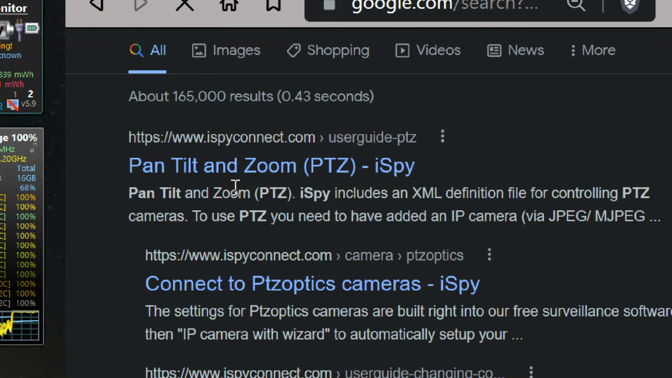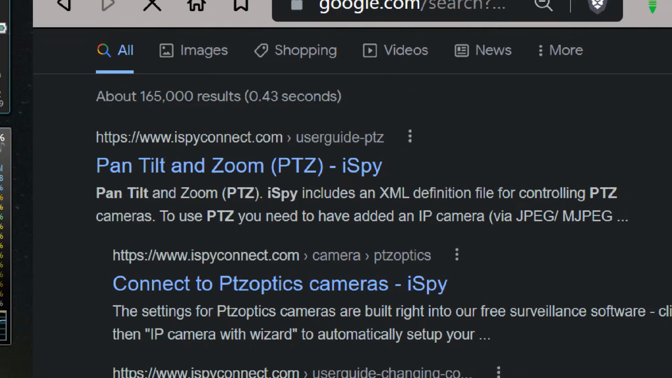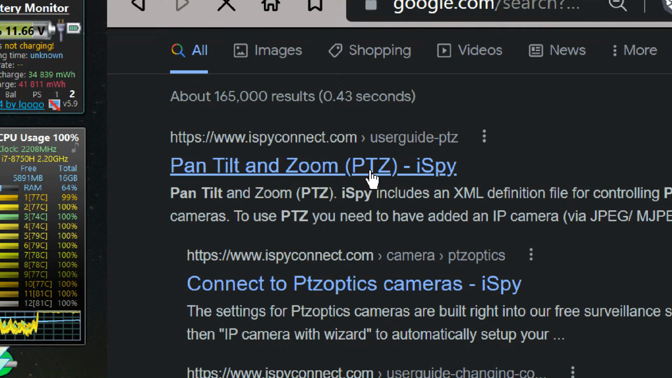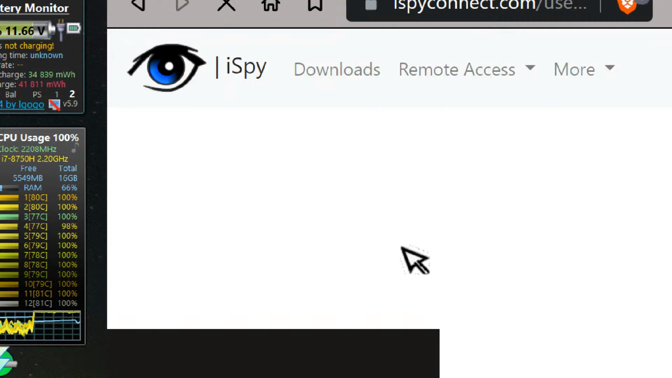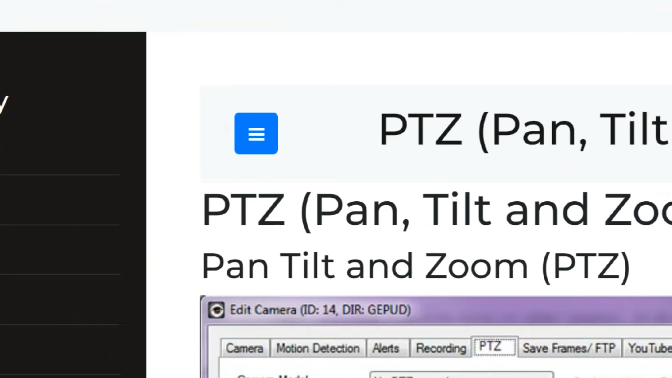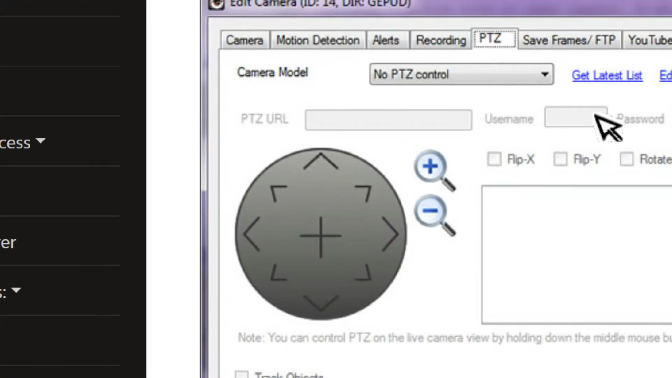Oh, that's what it stands for. Pan, tilt, and zoom. iSpy includes an XML definition file for controlling PTZ cameras to use. You need to have added an IP camera via. Okay, here we go. Probably not ours. Okay, what's it say? Yeah, we're looking at that.